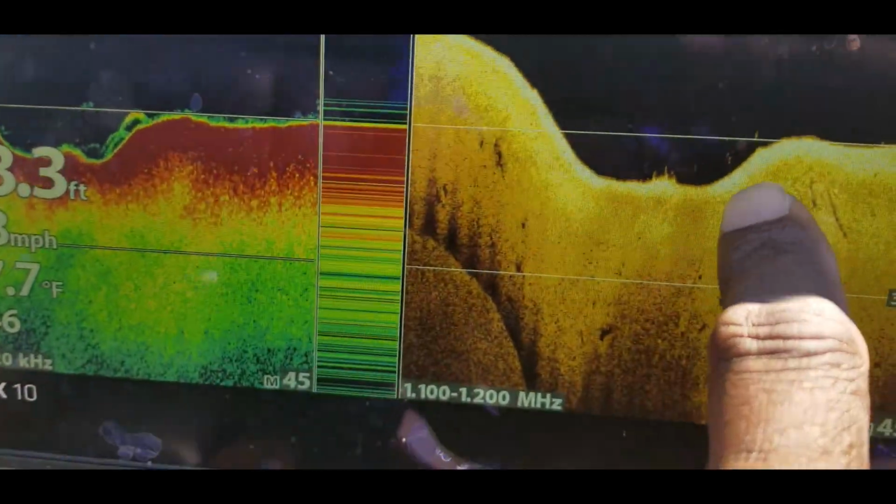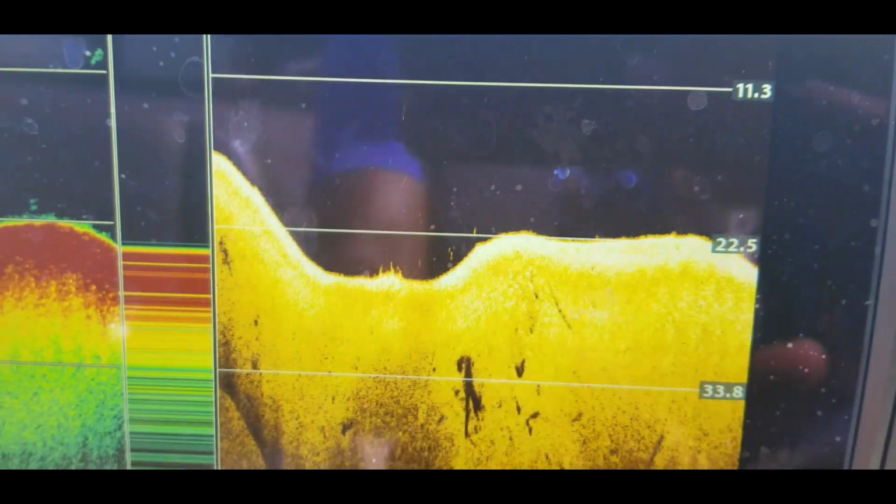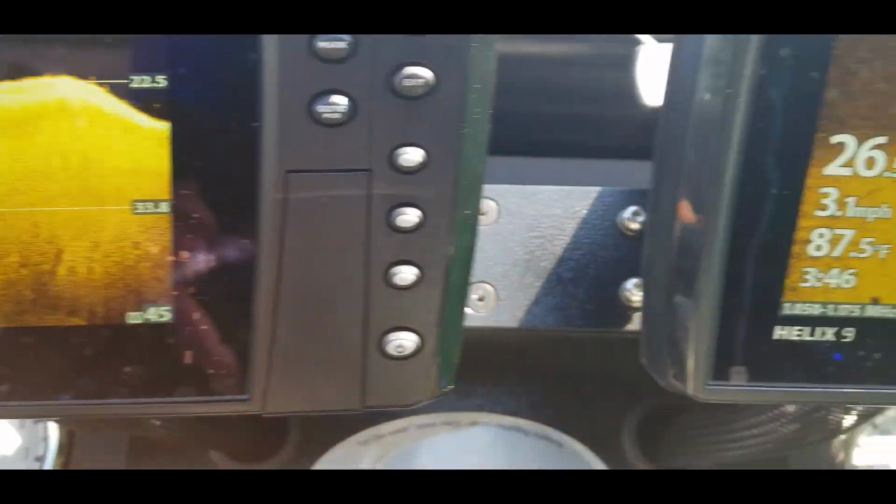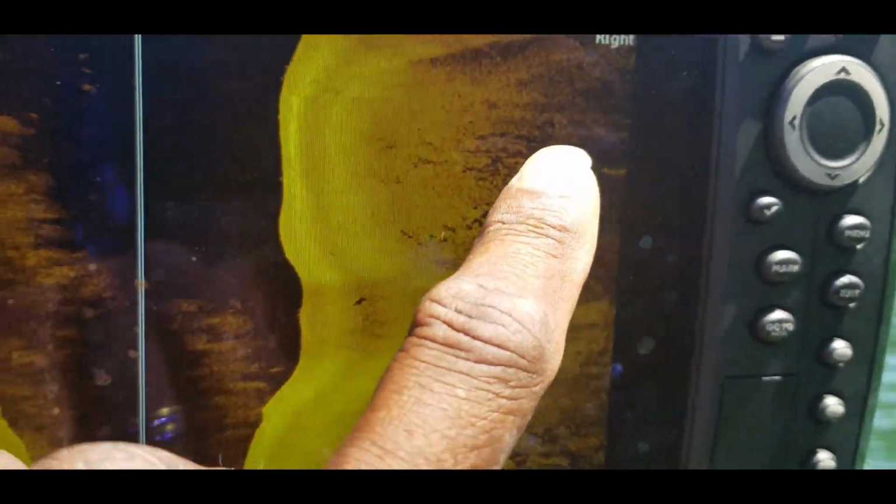So you can see a few of them right there, and when you look in on that down imaging, you can see the dots in there. You can pretty much count those so that you can see the fish that are in there. So like I said, that is a good area. That laydown that I just went across.